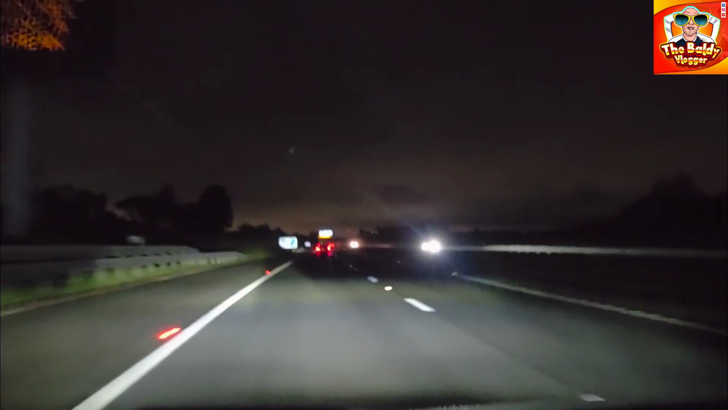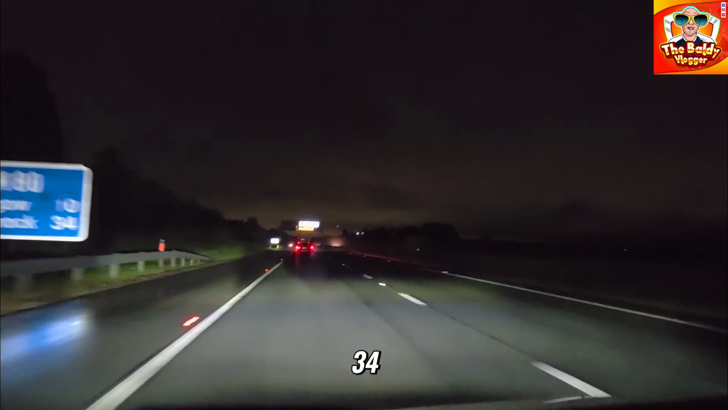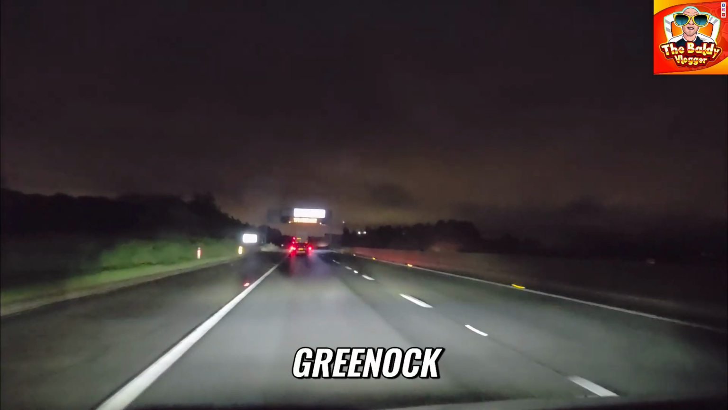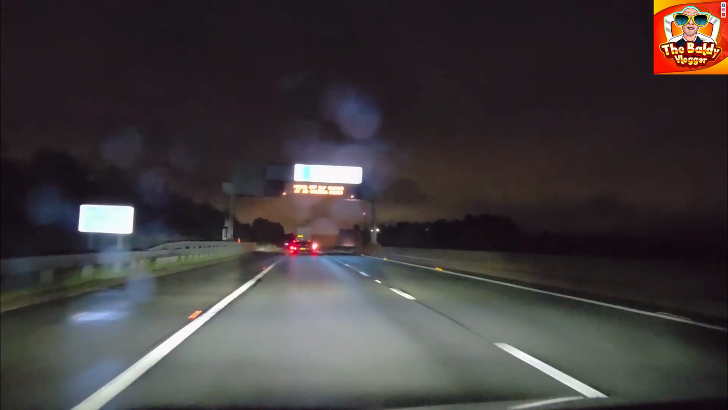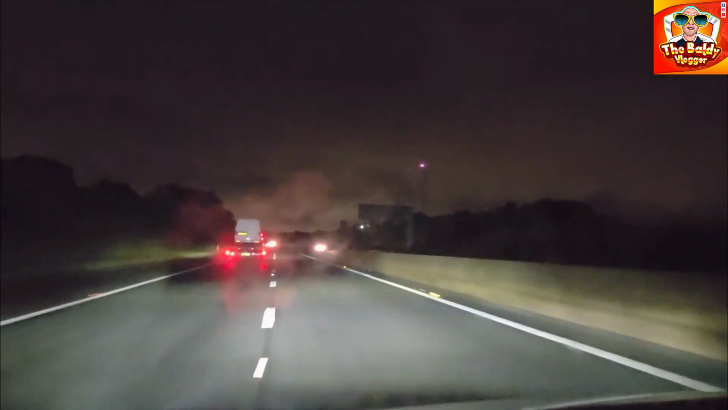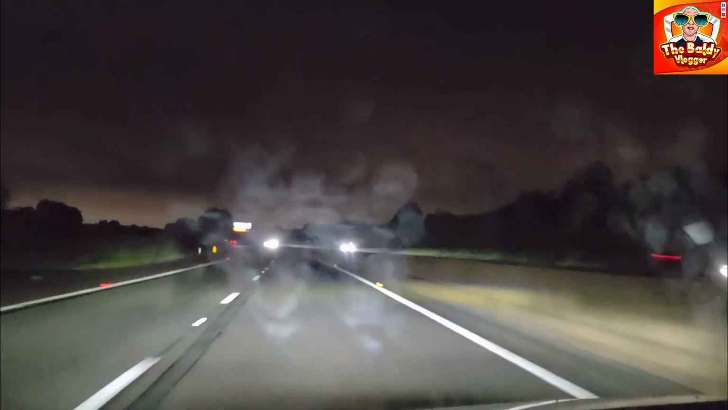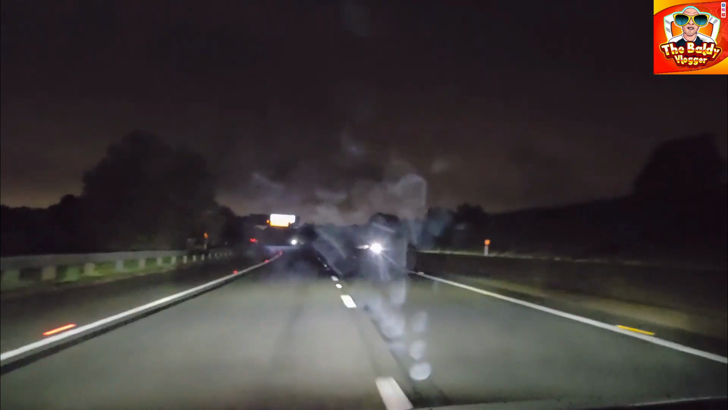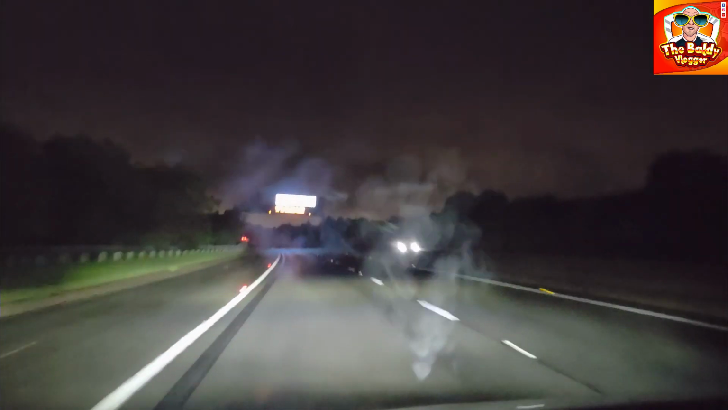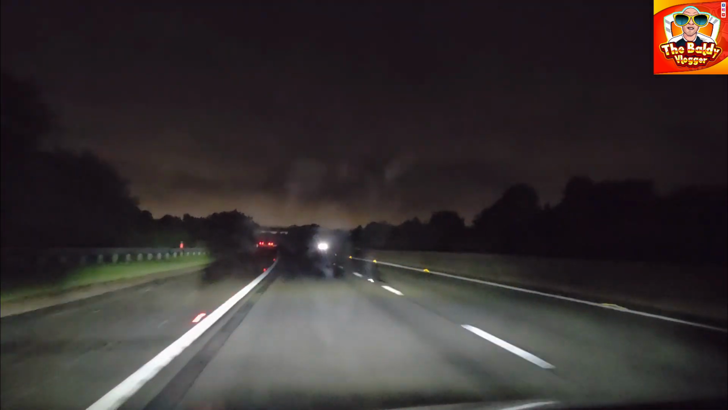Tiredness can kill. Take a break. Well, I've had plenty of sleep today. I'm 10 miles outside Glasgow, 34 miles outside Greenock. Sunny Greenock by the sea, not the sea, the river. Sitting behind that lorry, so let's get out here. Safely overtake. Get back in again. M8 West off slip closed, Junction 18. I don't want to go there.